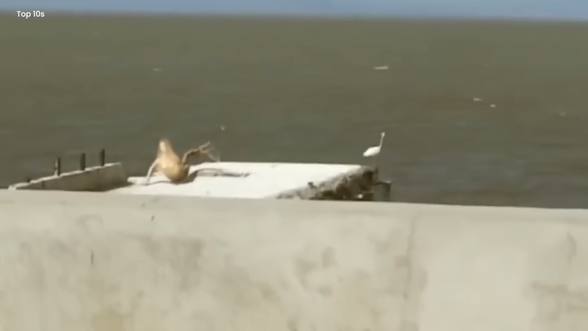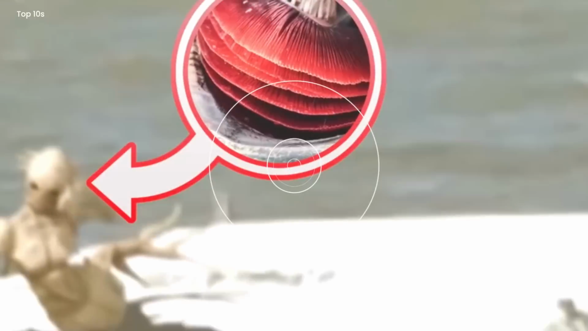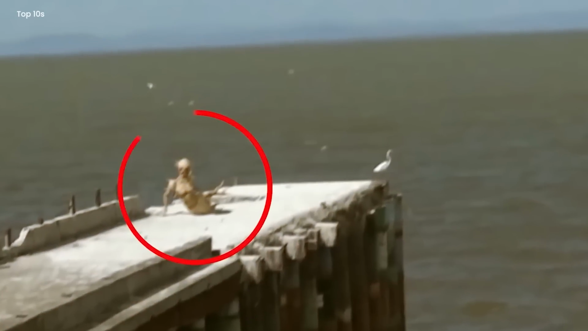People started wondering, was it a real-life merman? The guy version of the mermaid? With those weird gills on the sides of its head, it sure looked like it belonged to the water. Our camera gets closer, but just as we thought we might find out the truth, poof, it disappeared into the sea, leaving us with more questions than answers.